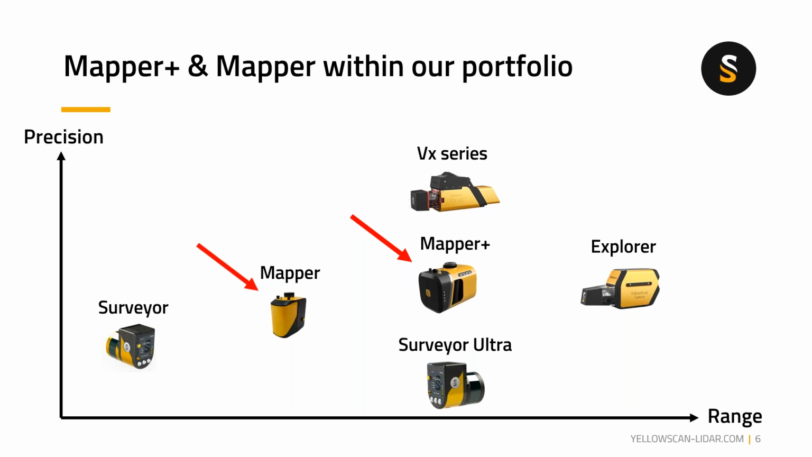The Mapper is higher, much better than the Surveyor, followed by the Mapper Plus, which is in line with a couple of our VX series products, as well as the Surveyor Ultra. And currently, our higher grade top end range is the Explorer, which is built by YellowScan.